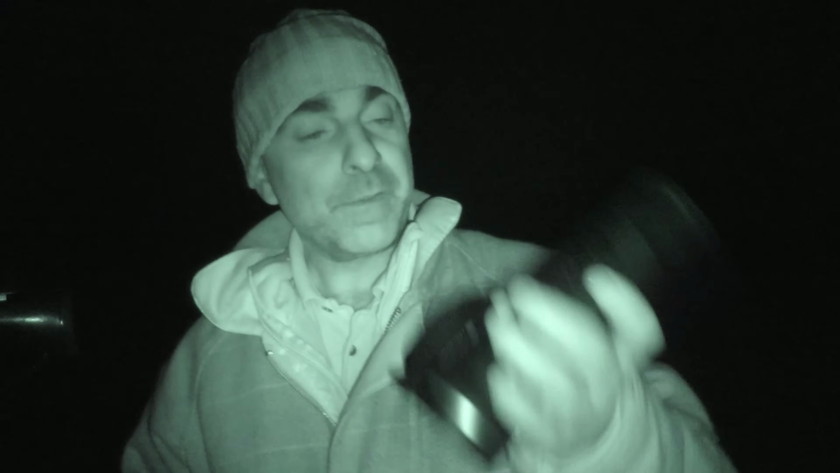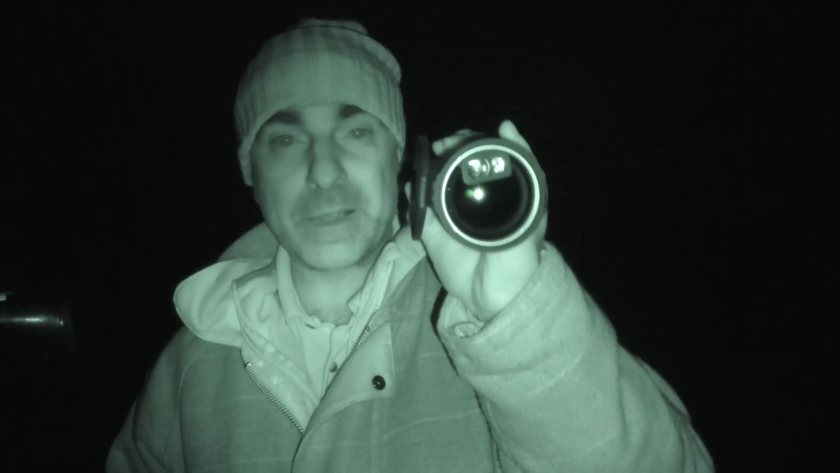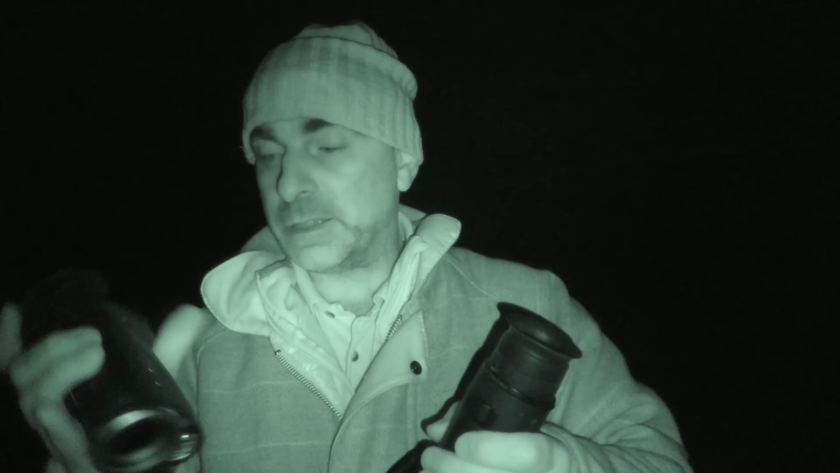I did find that a few times with this one, because it's got the round body, sometimes you bring it up to your eye and you have to rotate a little bit to bring your fingers to where the buttons are. If it had that little thumb niche out of it, like this one has on the bottom there, that would make it a bit more intuitive, so that when you bring it up, you would know instinctively which way up it was before you look through it. Obviously when you look through it, you can see which way up it is because the display shows which way that's orientated. But as I say, both of these perform really well.